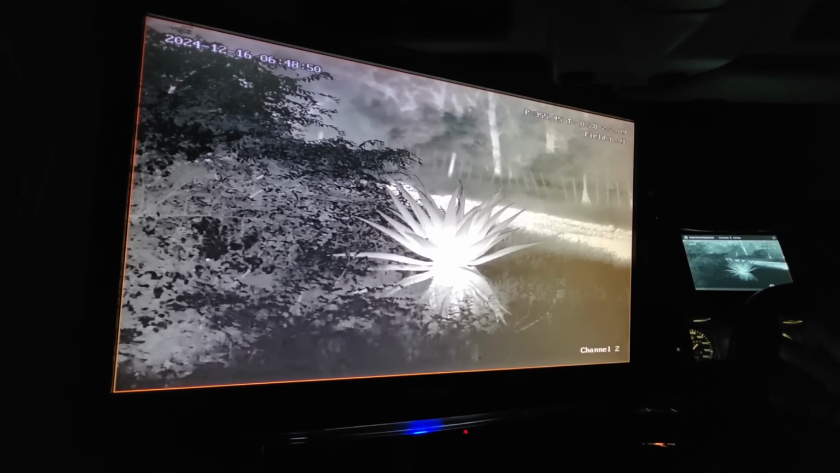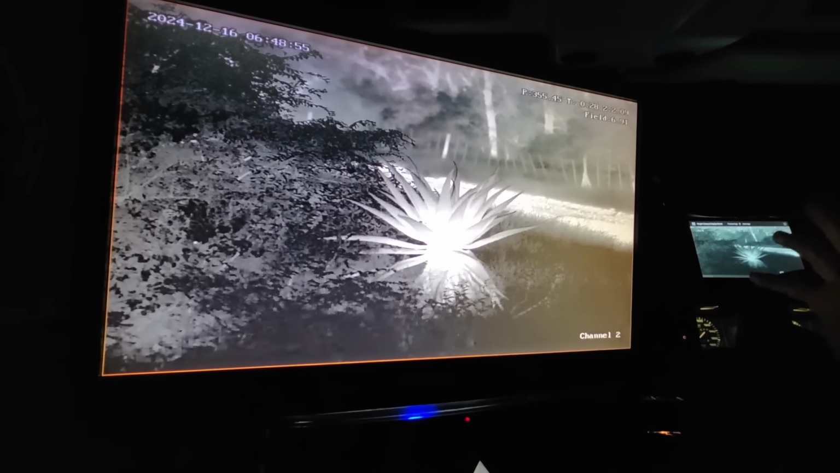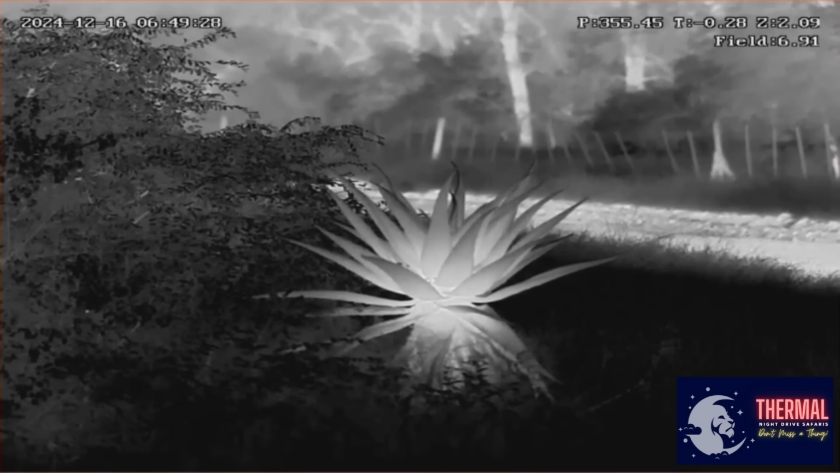As it cools down, the fronds get darker from the tips. You can see the tips are getting darker already. It closes toward the middle and eventually you've just got a glow in the middle here, that's all. It's just that the sap is warmer than the ambient air, so that's why it's giving off that thermal glow.